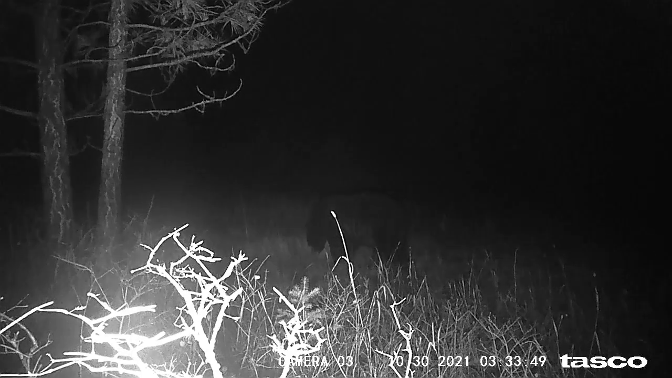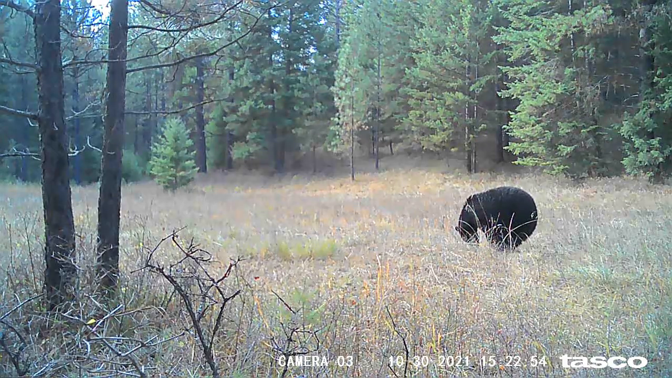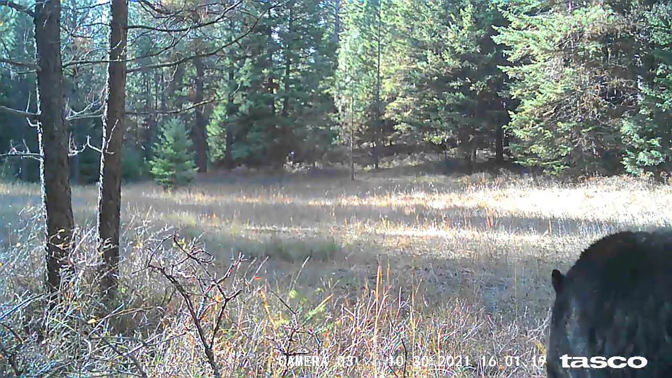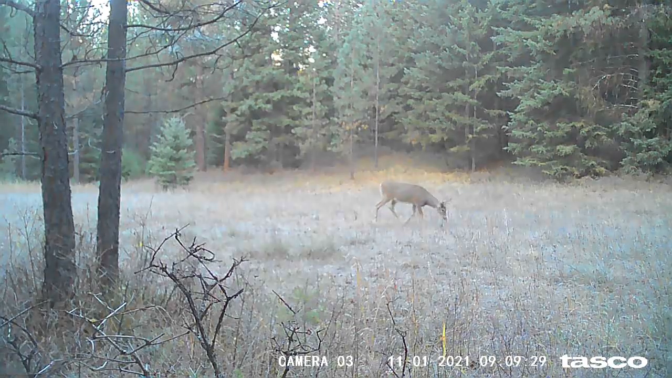Here's another big black bear. I don't think this is the first one we saw, the real big one, but still mature. Next clip is of a smaller bear, but well, that might be the same one. It's still respectable, definitely a shooter. If you look to the right here, you'll actually see this big bear come out of the on screen. Yeah, that's a big bear.